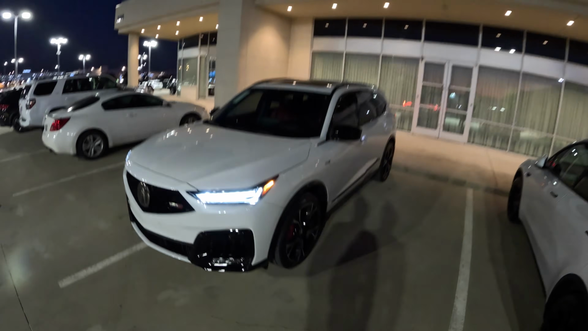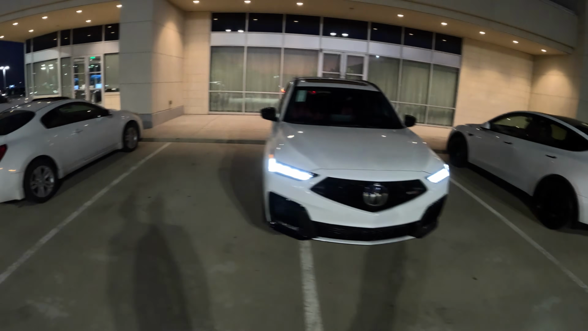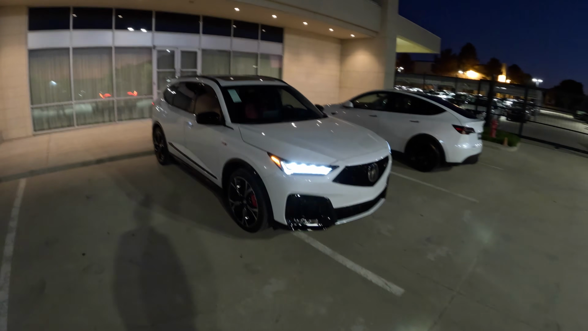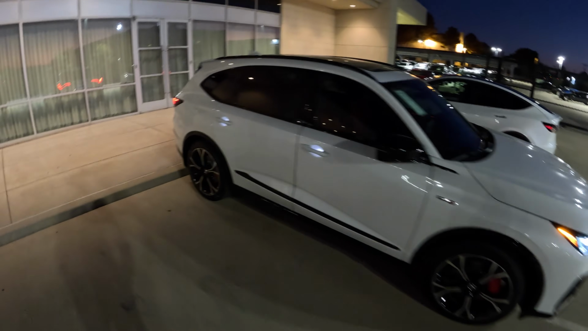This one's finished in platinum white pearl, and you guys can see the dual LED headlights in action with it being nighttime. It looks absolutely beautiful. I love the Acura's headlights. They're super bright. They look amazing. And the MDX Type S is just a beautiful SUV. Absolutely love it.